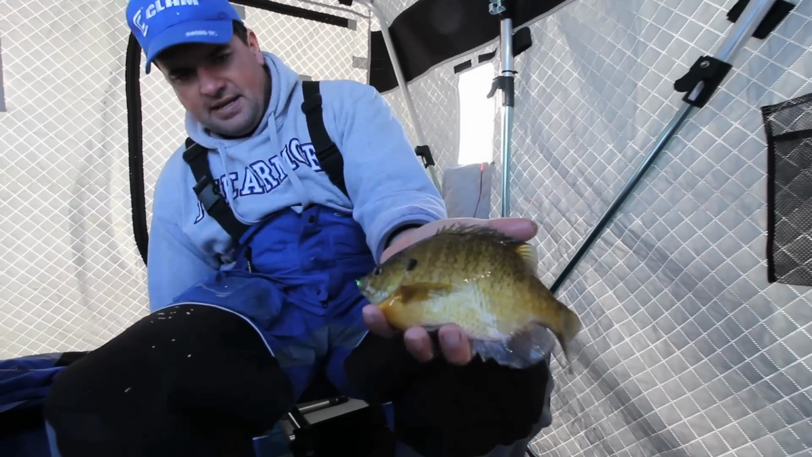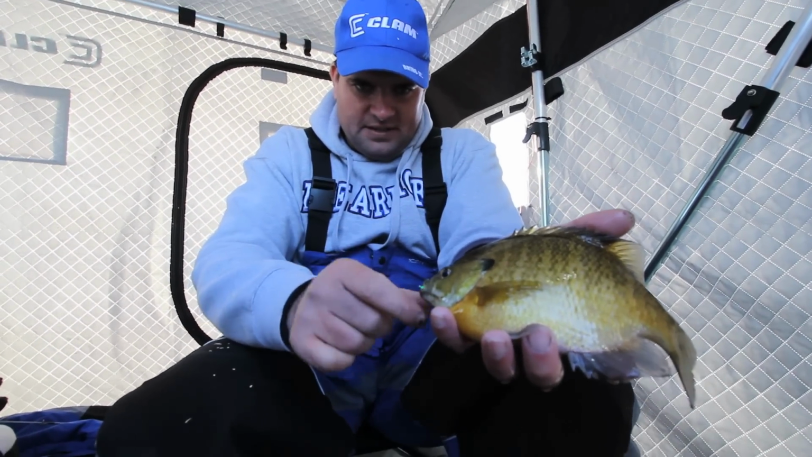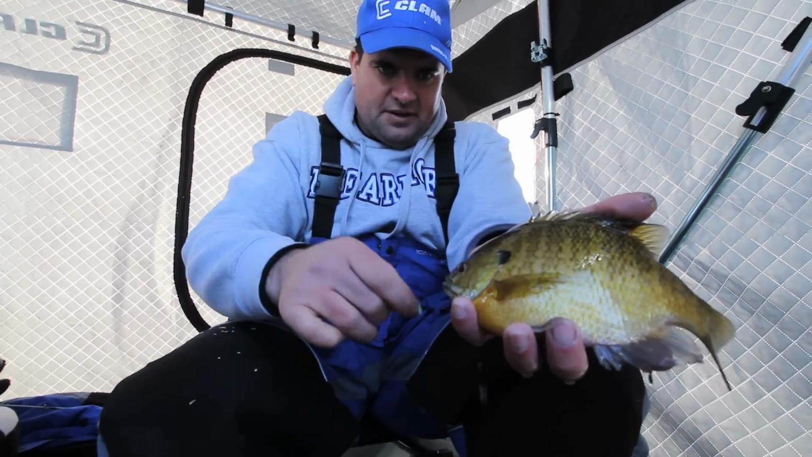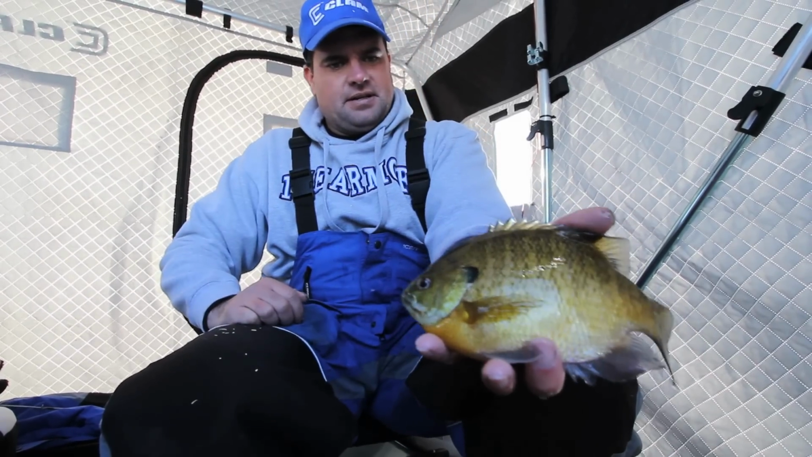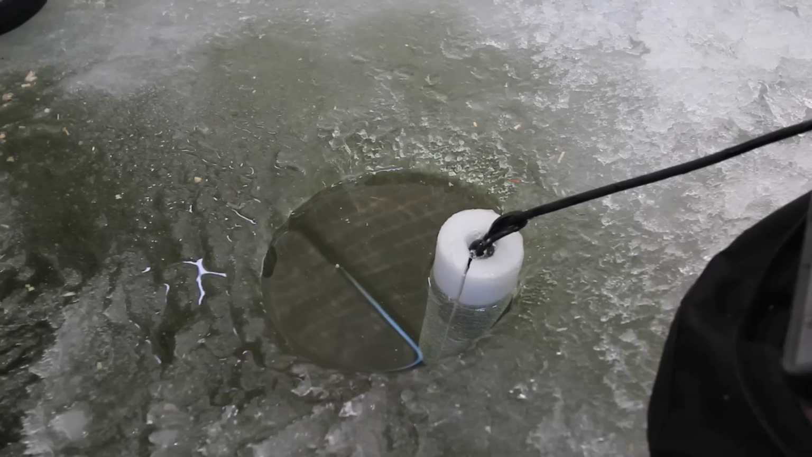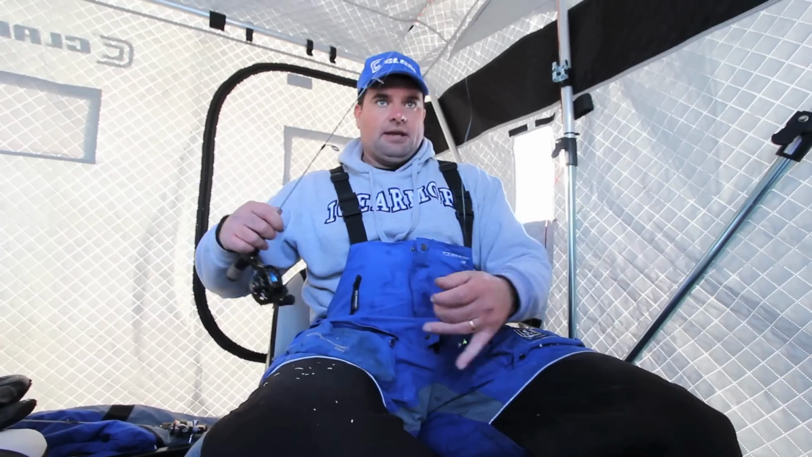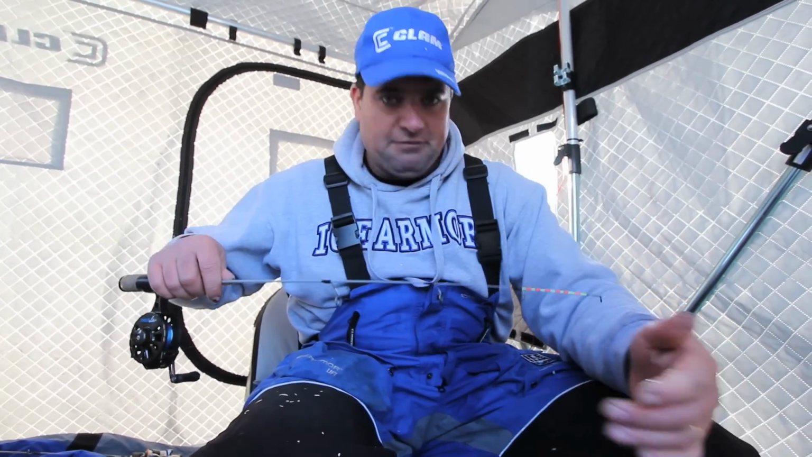Yeah, pound per pound, they're probably one of the hardest fighting fish that lives in fresh water. But just a battler when you use this type of tackle. It's a lot of fun. Get that fish in the water. There.